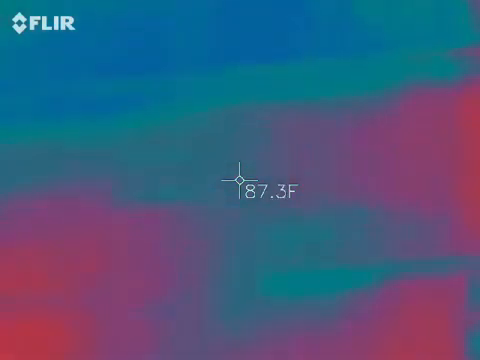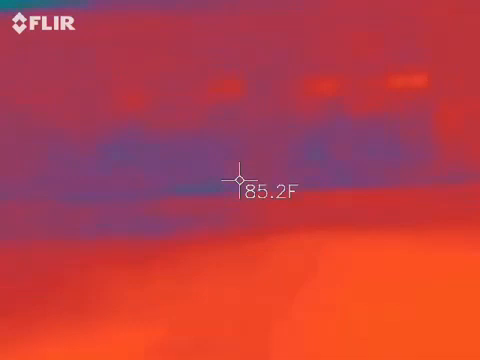One last thing. What am I supposed to be looking for? See all the light blue in there? Black and dark blue are going to be your coldest spots. If you find a spot and all of a sudden it's moving on its own intelligently, you want to keep the camera on it.